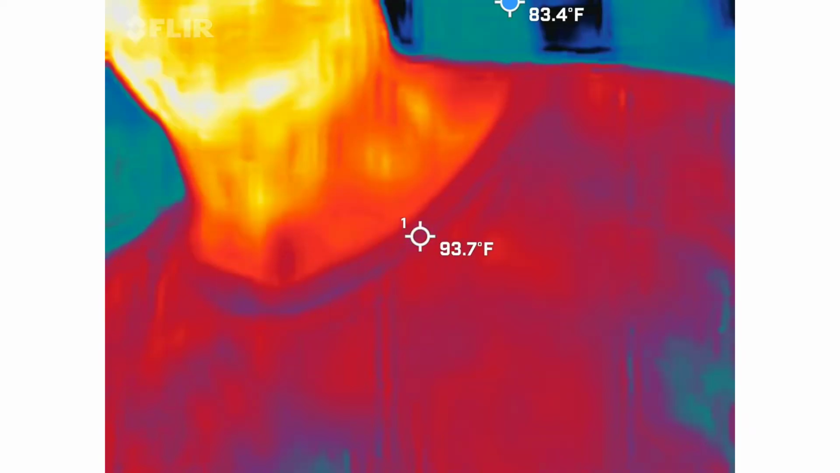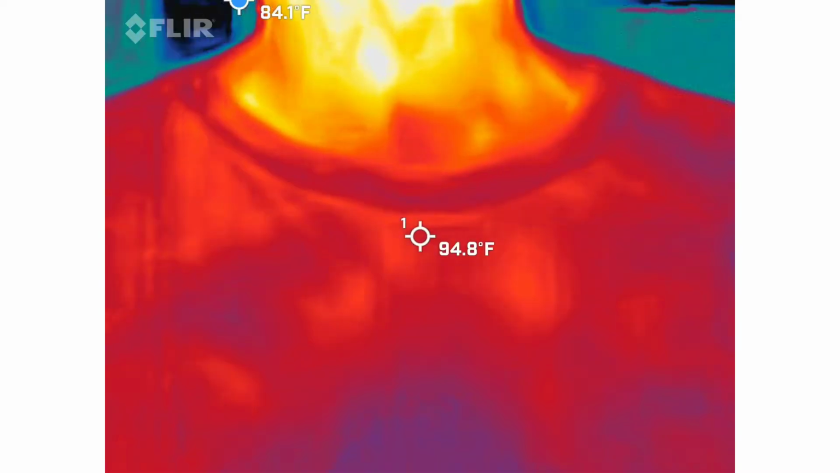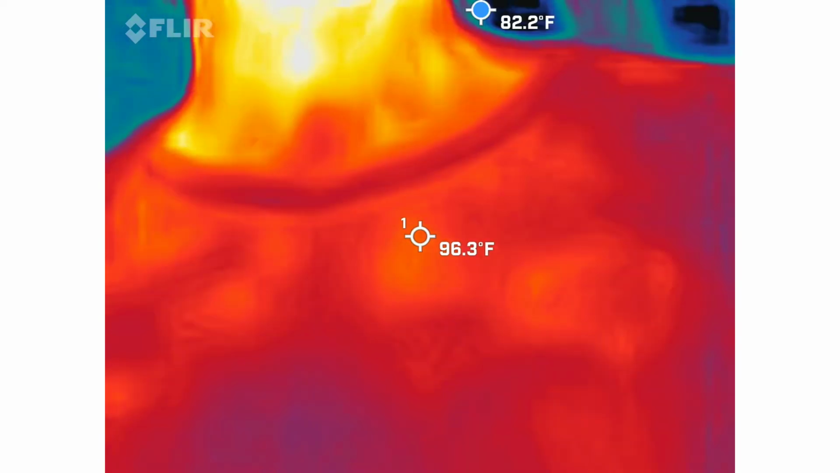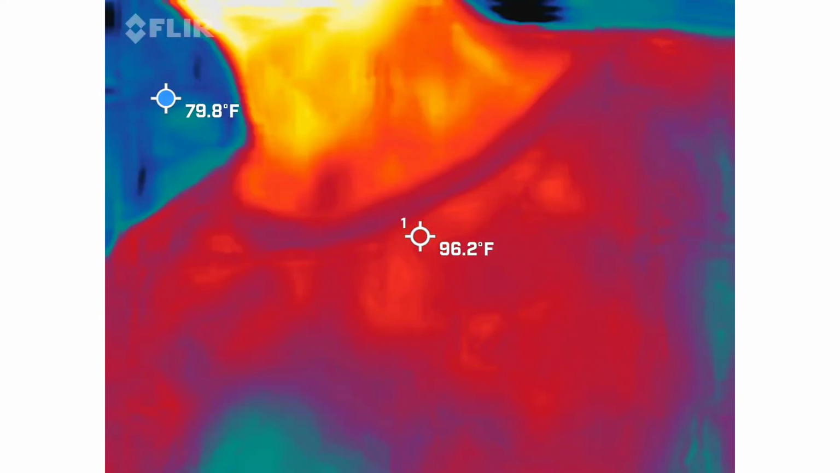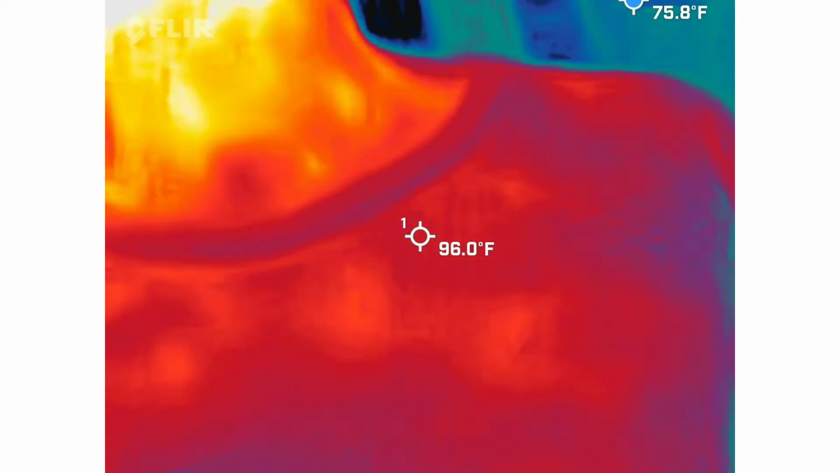Just saying. So with that, we are looking for blue and black spots to start moving on their own or taking shape on their own. That's the whole point of this camera. This is a legit thermal imaging camera. This is not a toy. This is not a phone app. This is what firemen use to actually help save people.